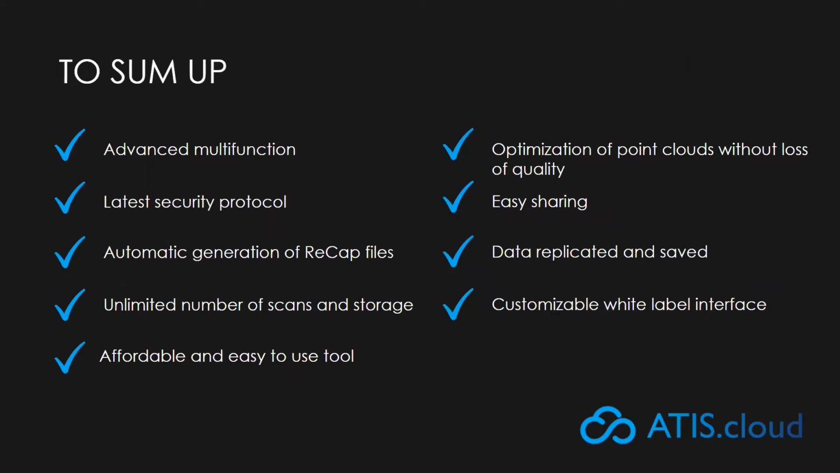To put it in a nutshell, ATIS.cloud is equipped with very specific functionalities. Our solution will host your data without any size, project, or time limit. And above all, in an ultra secure way. Actually, the biggest file we received, to give you an example, is an E57 of 1.6 terabytes with 1,200 stations inside the file.